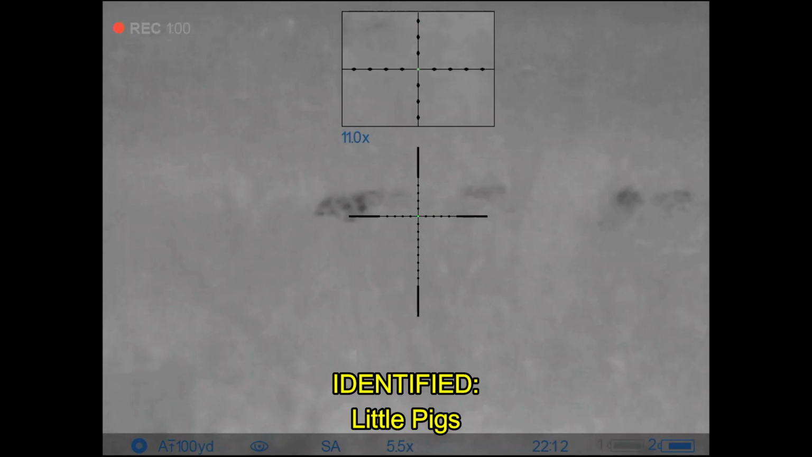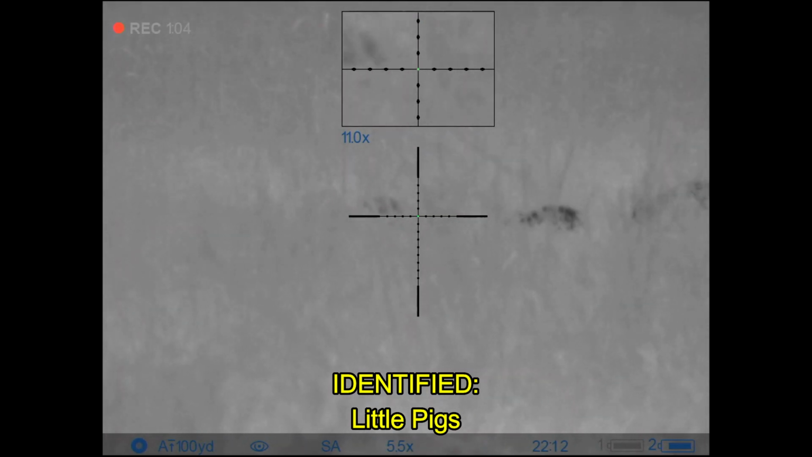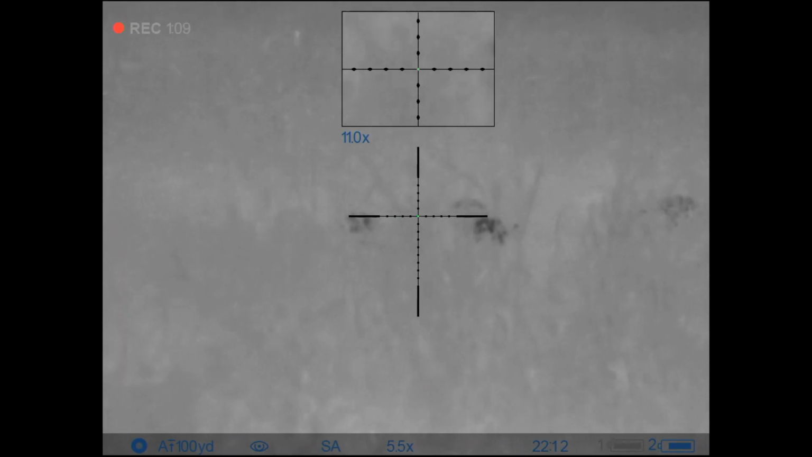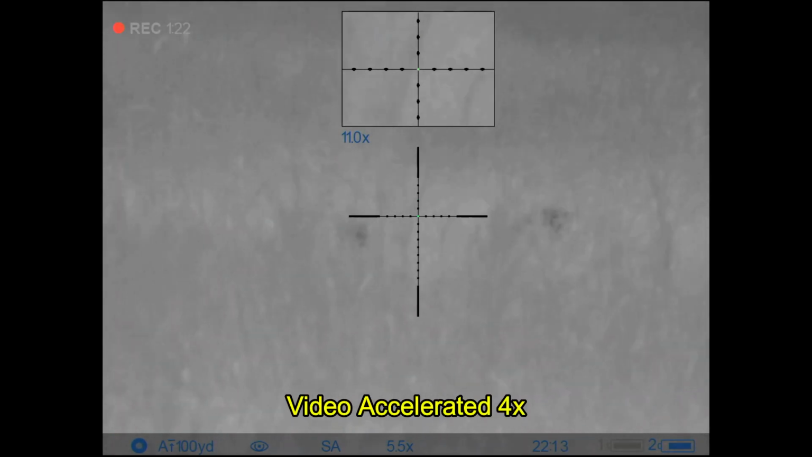So I've got pigs, and at this point it's just a matter of waiting to take the shot that I want. What I would really like to do is wait for 2 of them to cross and try to get 2 at one time. They are awfully small after all. And I wait, and I wait.